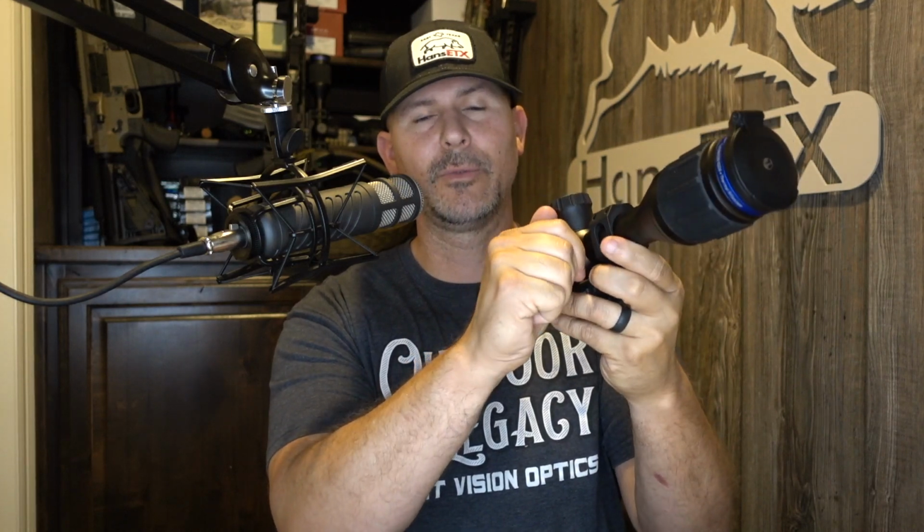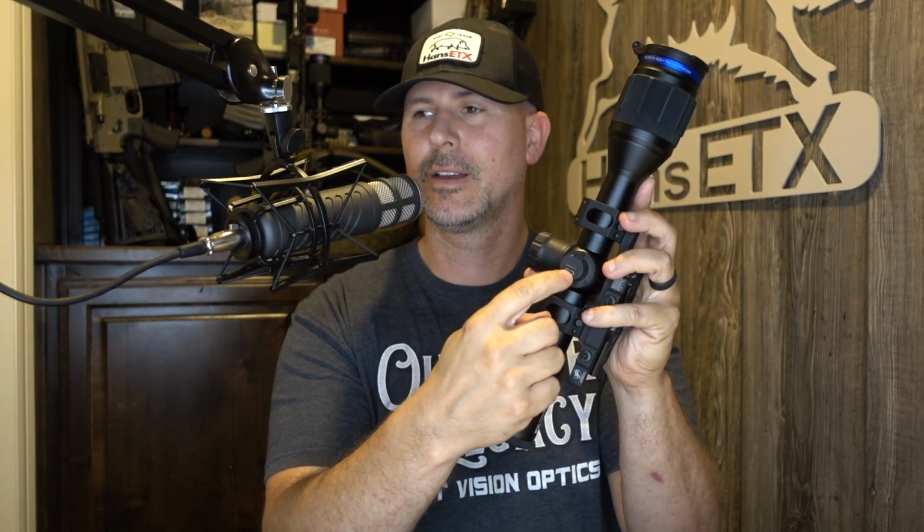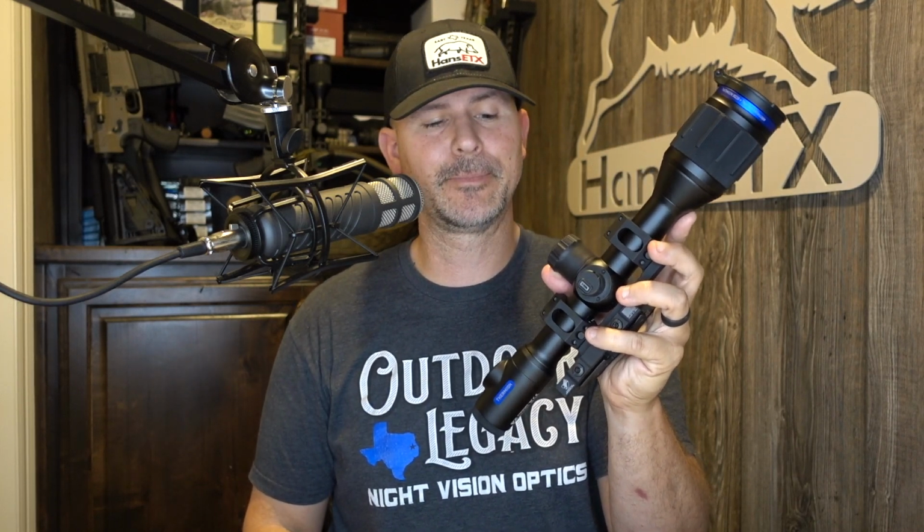You do also have a removable cap on the side. This is where you can actually charge the unit, both batteries at the same time. You can plug it right there, and with a USB cord that comes with the scope, you can plug it into the wall. Charge both batteries at the same time. That's what I do. I never remove this top battery, charge both batteries at the same time.